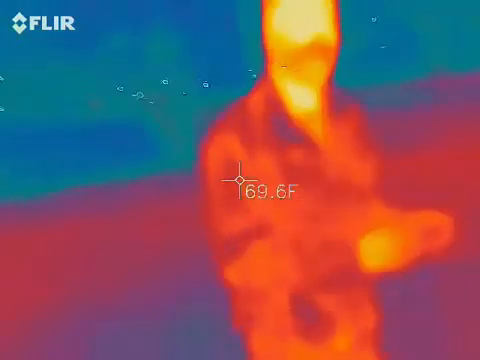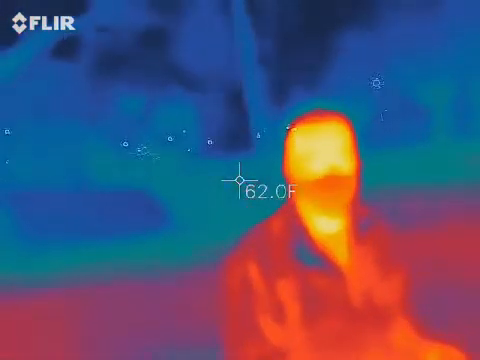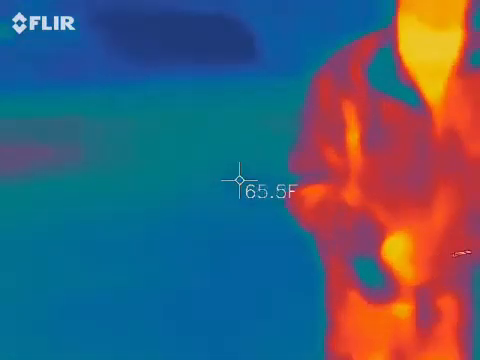This guy's recording. What's something that has a black outline? What do you mean a black outline? They have like a black outline with like a white line in the middle. So inside of them, it's just, if it's not moving, I'm not worried about it. It just means it's the coldest spot in your camera.